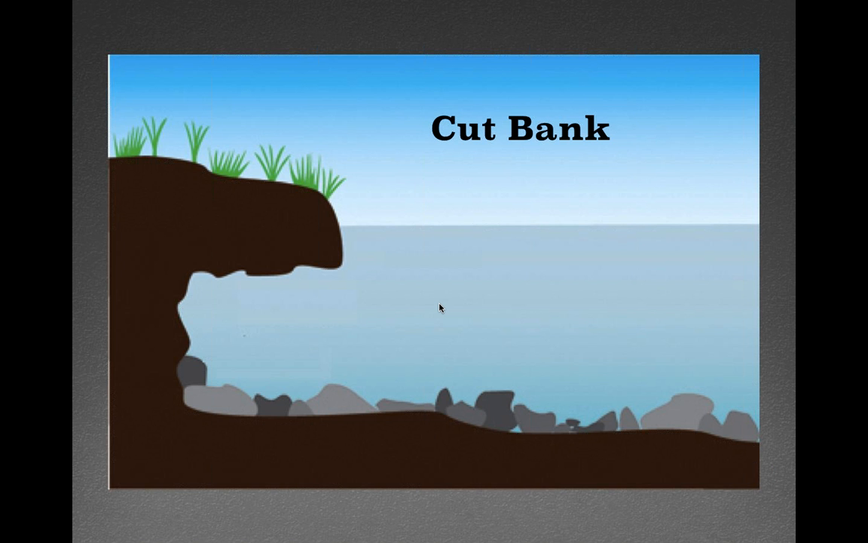Cut banks, you can see this illustration right here. Bree worked so hard on it last night. Cut banks are hugely important. A lot of times, I wanted to find a couple.